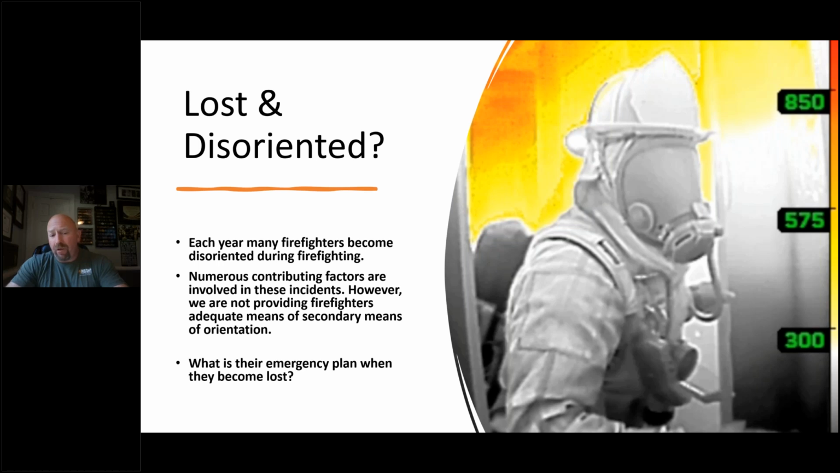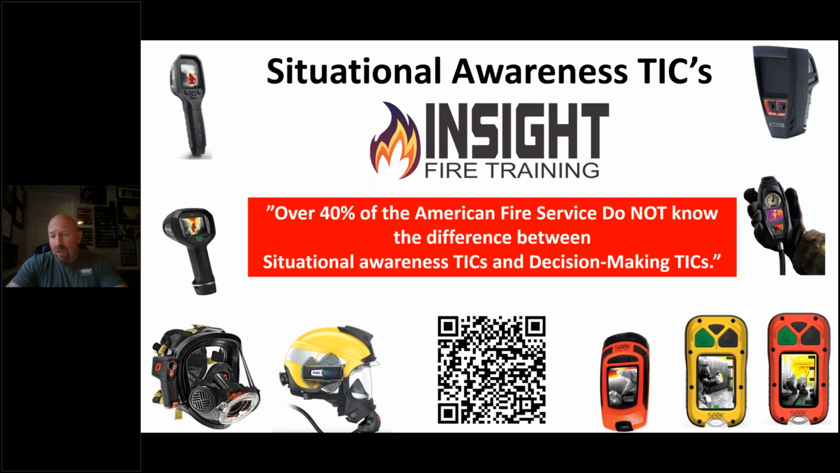So what is a firefighter's emergency plan when they become lost, when all of their fundamental skills have not been able to get them back on track? They can't find their crew, they can't find the doorway. What do they do then? This is where these devices should come into play.